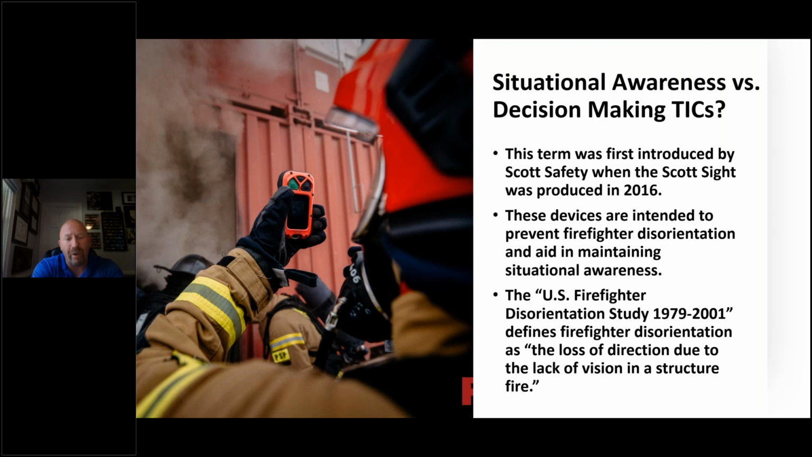If you want to learn more about that and why that's important, I encourage you to look up the number of firefighters that are lost and disoriented each year and read the U.S. Firefighter Disorientation Study that William Mora did. There's a book called Preventing Firefighter Disorientation that focuses on the most common and oldest problem in the fire service, which is the loss of direction due to lack of vision in a structure fire.